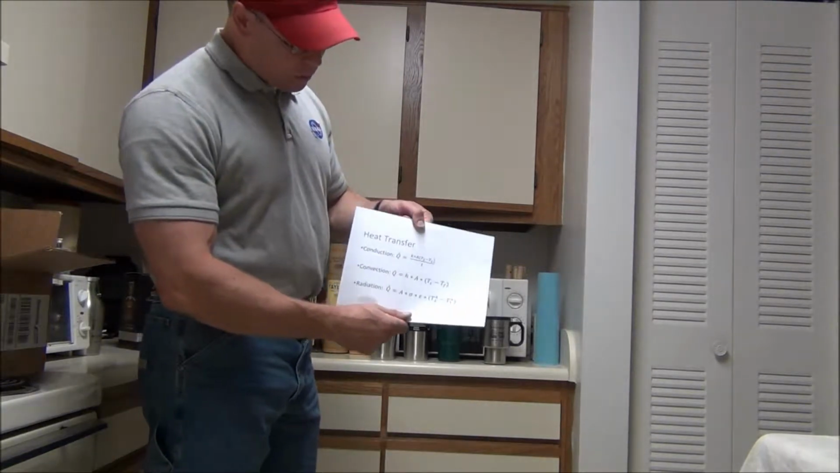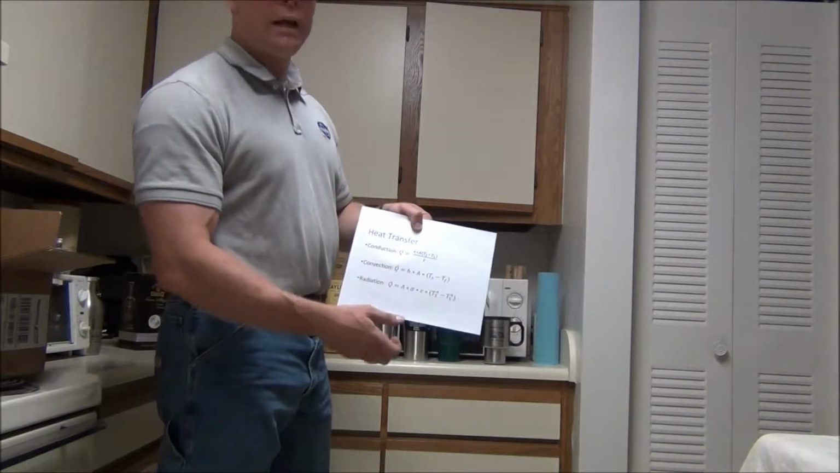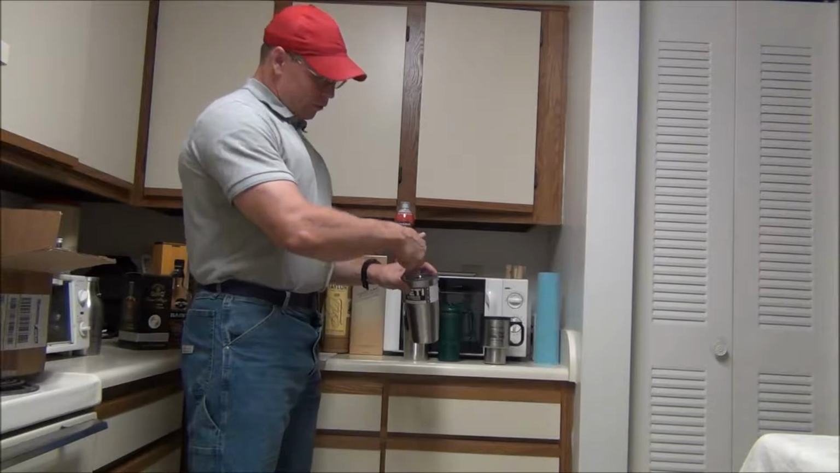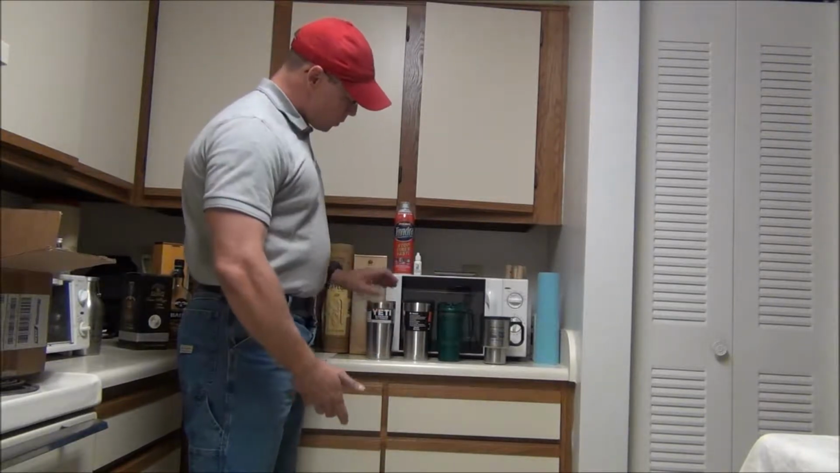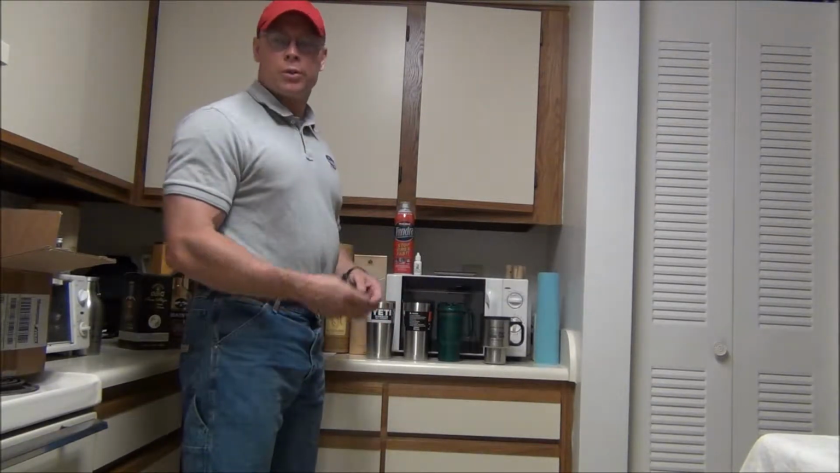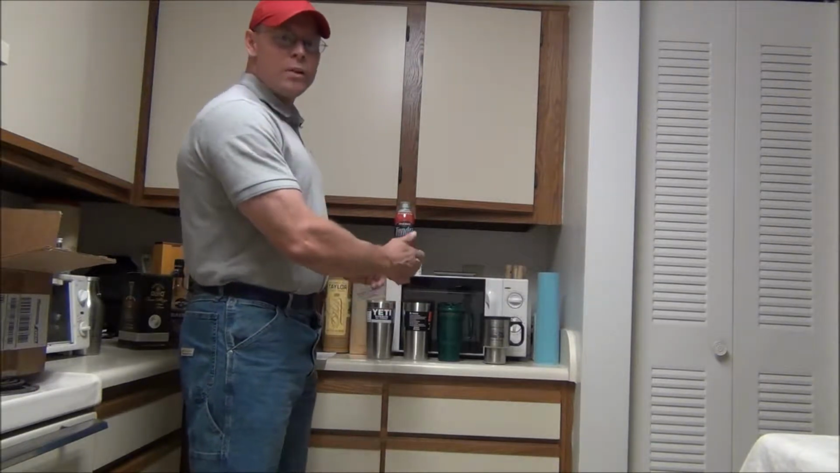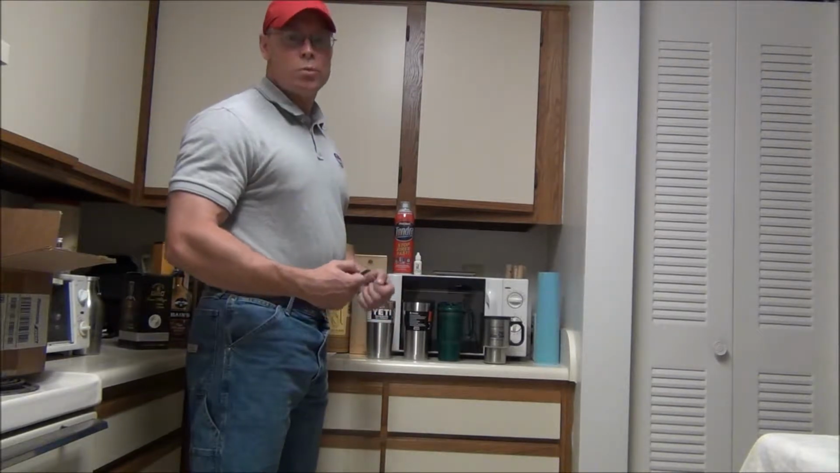There are three main modes of heat transfer: conduction, convection, and radiation. Now, convection is basically from the fluid to the surface. That's going to be about the same for all the cups. Radiation losses are probably pretty negligible from a cup to room temperature. So what we're going to do is fill each cup up with ice water and see how long the cups manage to keep the ice cubes frozen.